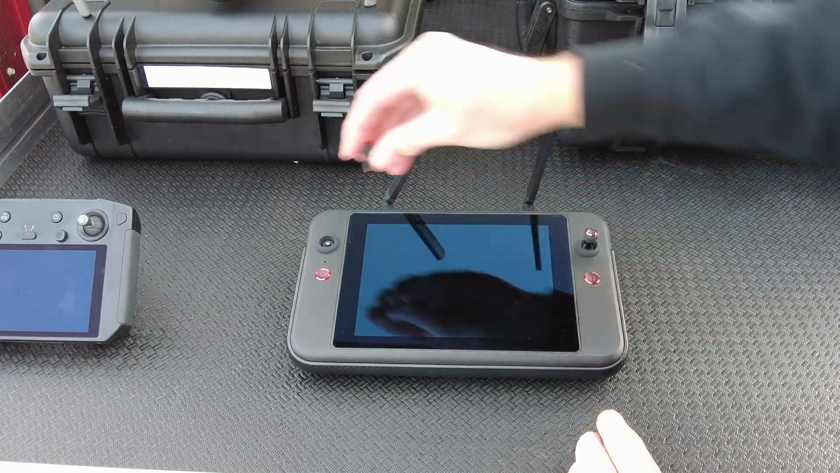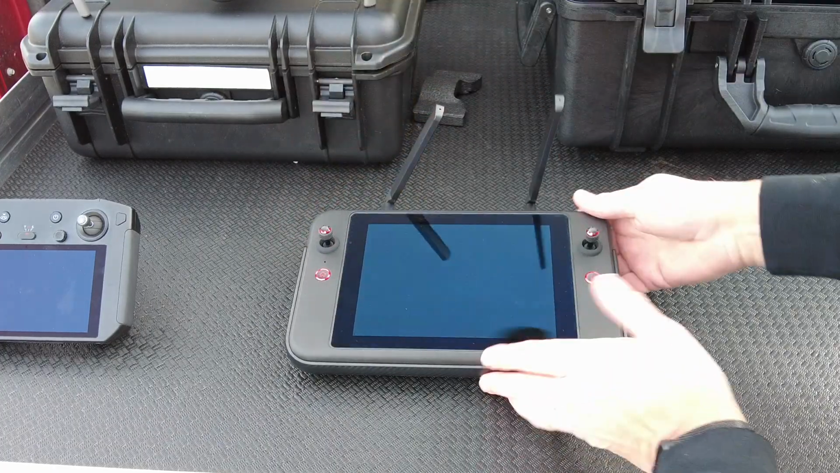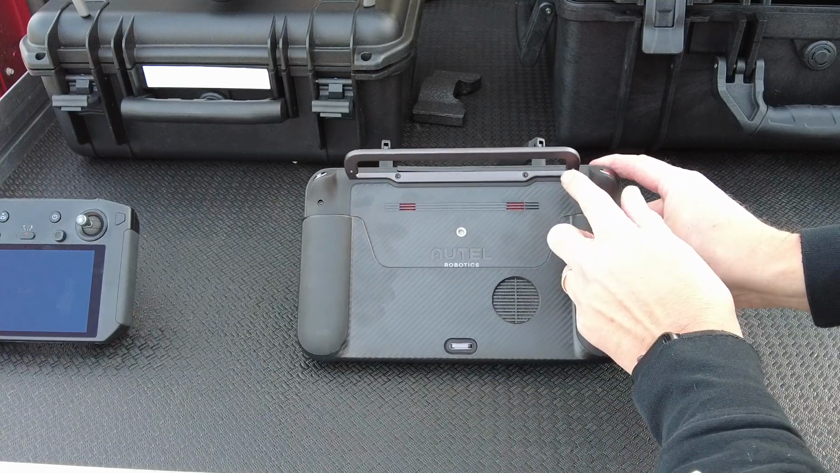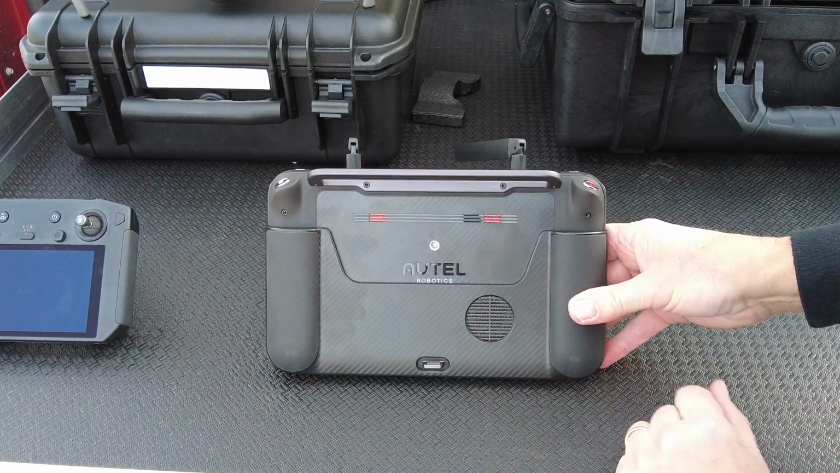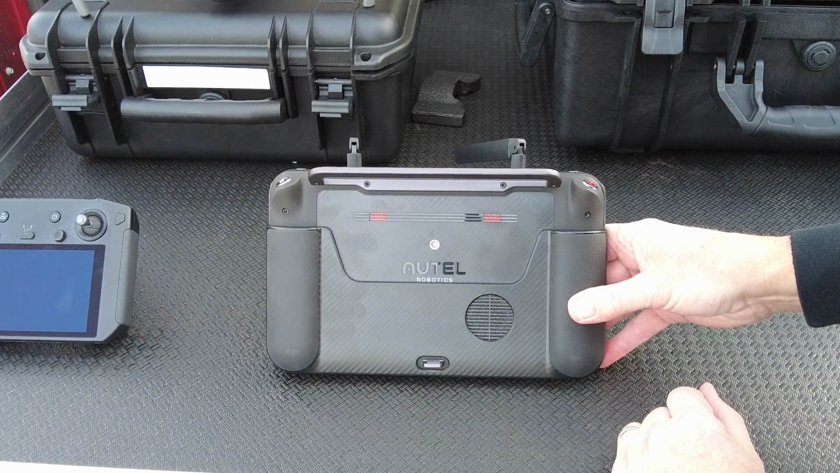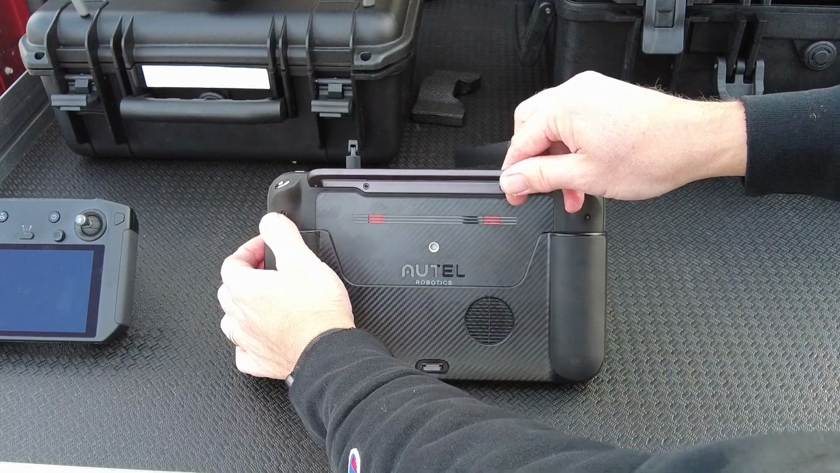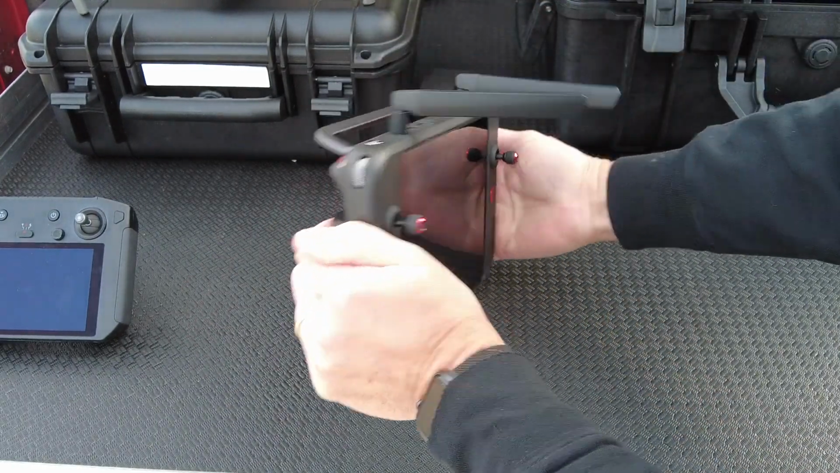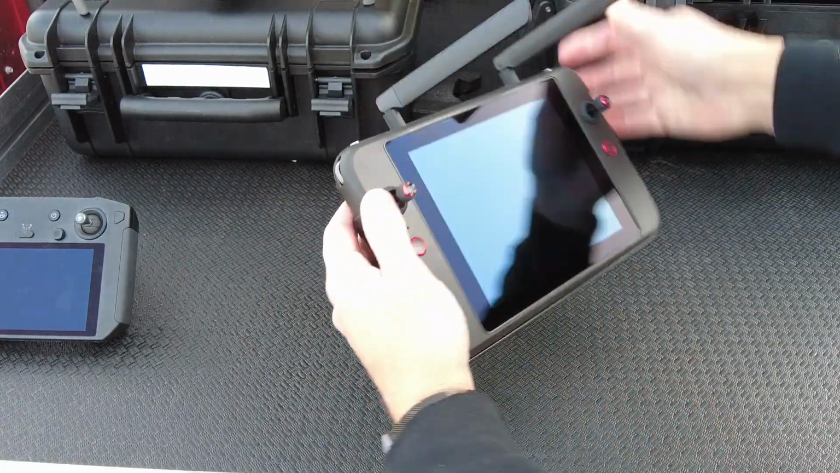You do get an extra set of these in with the kit, and you can store those sticks by screwing them into this aluminum handle. This remote also has a 1/4-20 threaded insert for a standard tripod, and this is actually a removable shell on the outside that gives you a little bit better grip for your hands. So that's a nice little extra feature.